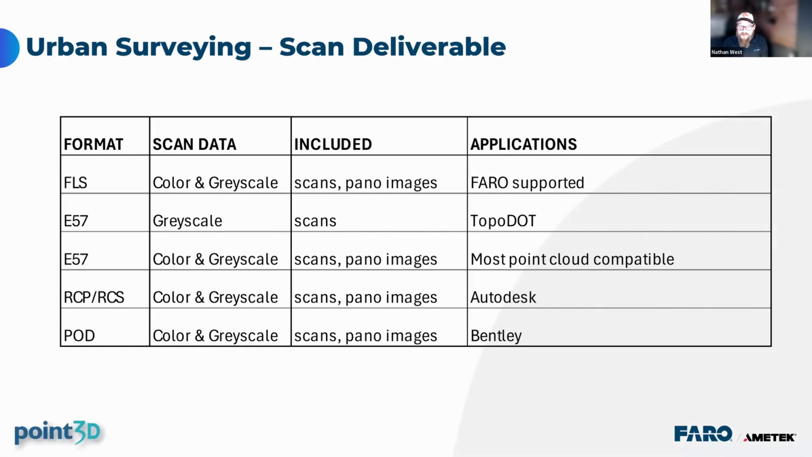Here we see the data formats that can be exported from Scene and the typical applications that use those export formats. This project used the grayscale E57 for the TopoDOT feature extraction and E57 color format for visualization in SphereXG.